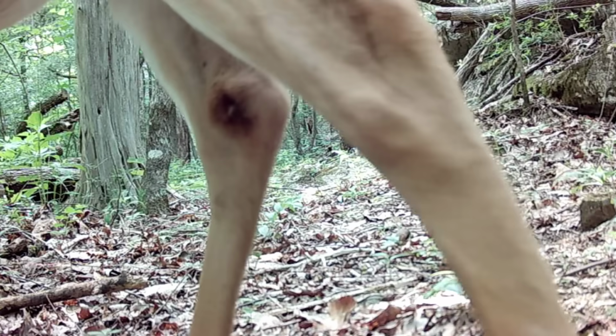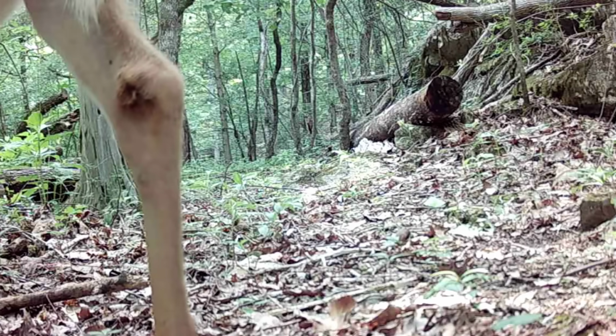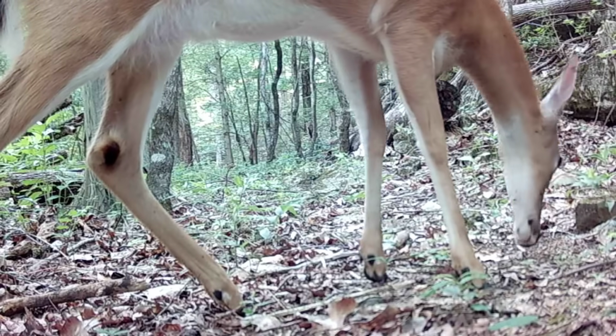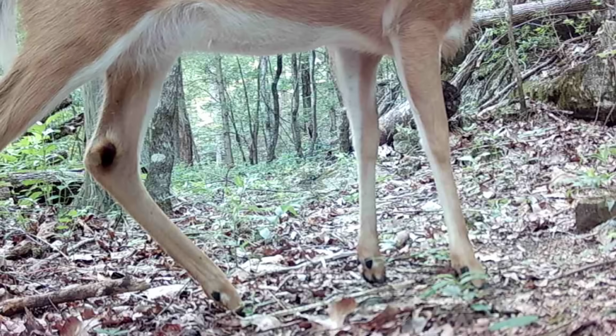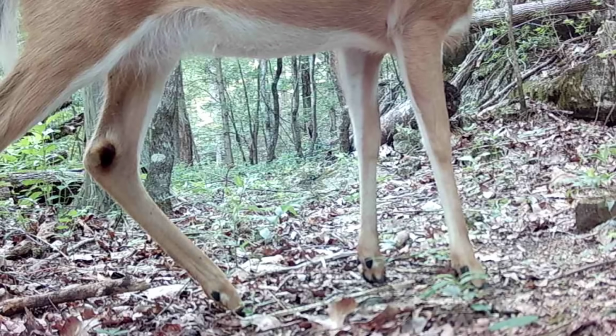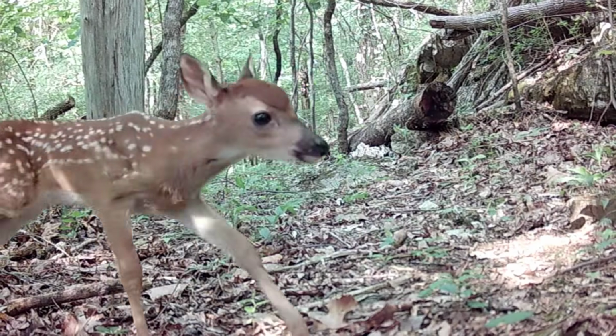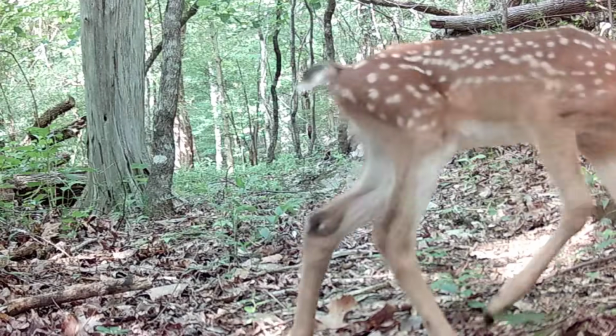That's a mommy doe right there. She's moving around. And she's so beautiful in herself. But look what's following. Ain't that beautiful? Little pond.